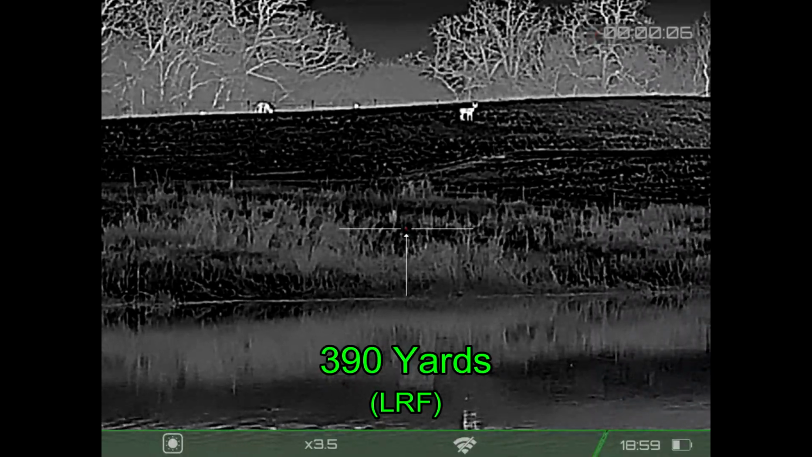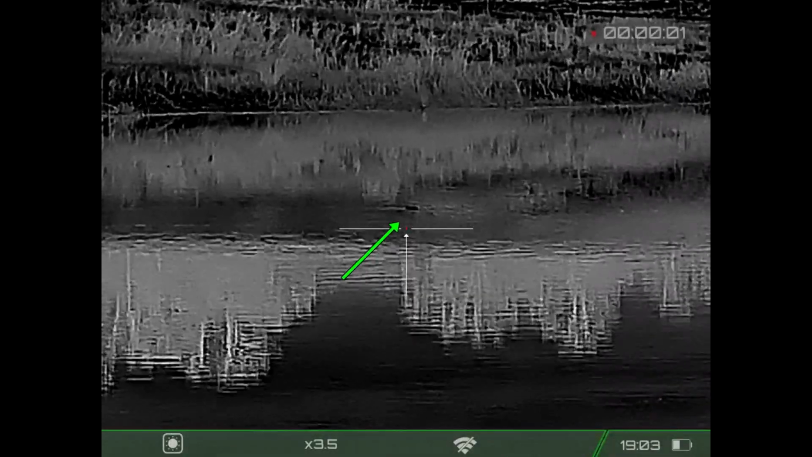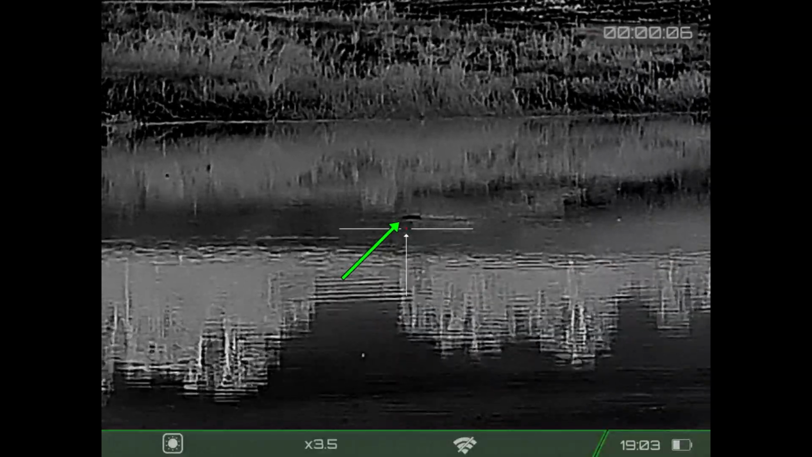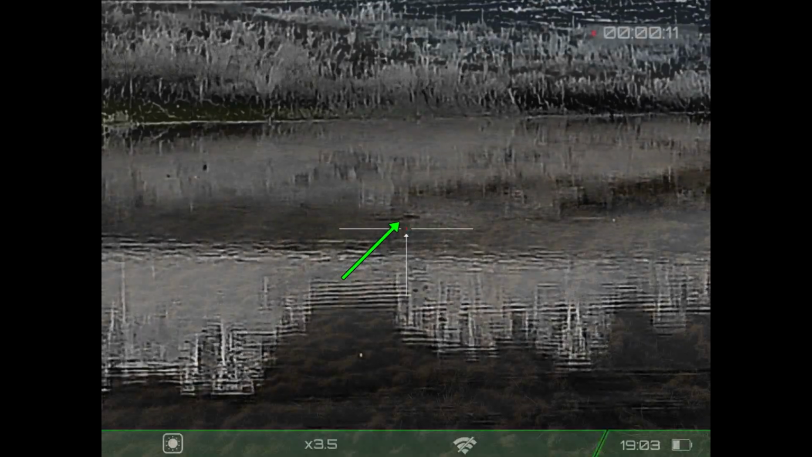the distance. The one in the middle of the screen is there at 390 yards. And then I noticed this little object that had floated up to the surface from the area that the beaver was shot and has drifted over towards the middle of the lake. And that's going to be my dead beaver.